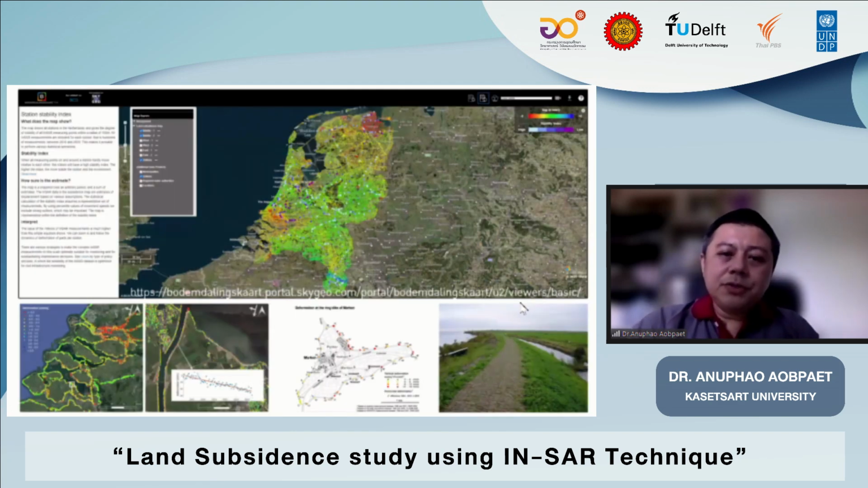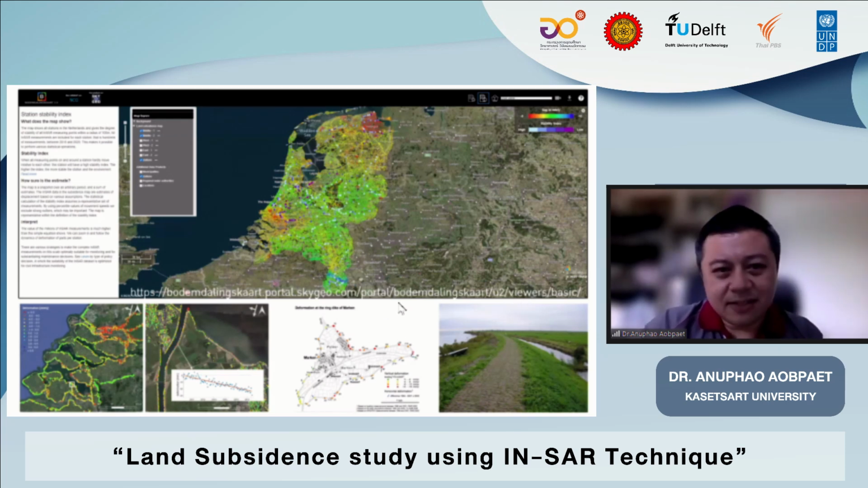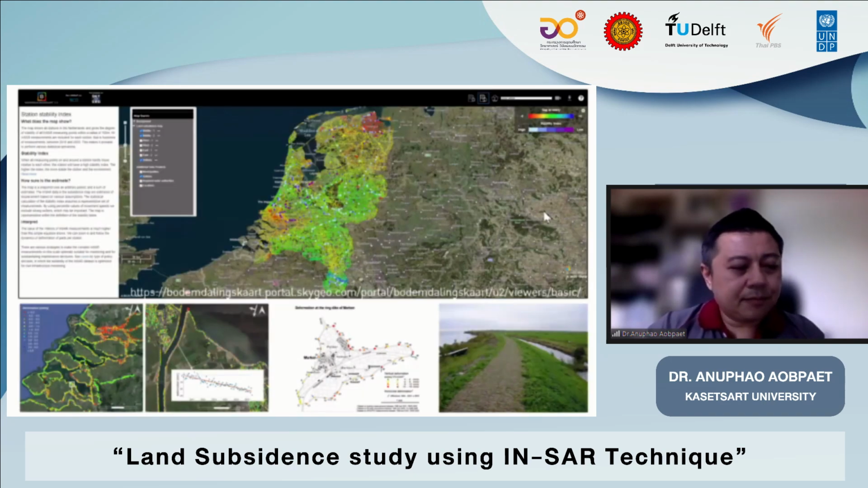And then I'll take you to see what the Netherlands has done so far, taking the benefit from SAR data. The use is for subsidence monitoring, and they have established a service using satellites, I think many sources of satellite.